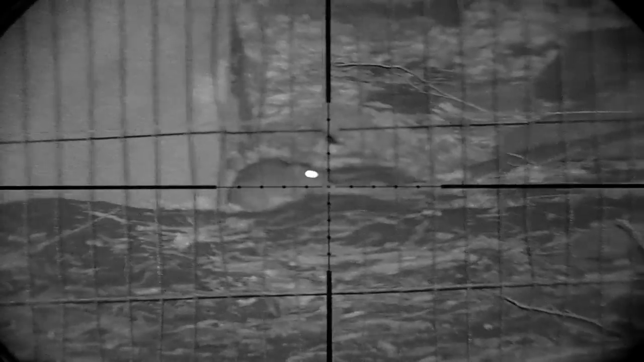It's awkward at close range through the Harris fencing with all the reflection. The first rat was a clean miss, the second one I bowled right over. This one sat still for just a little bit too long.